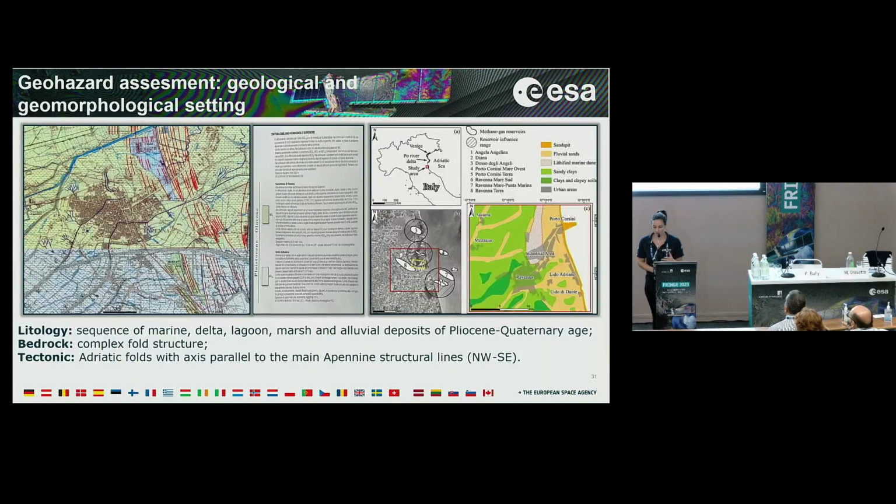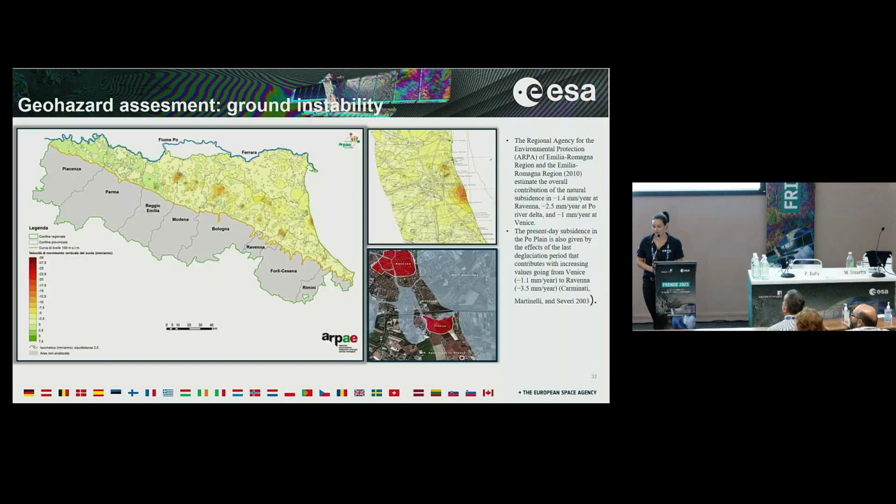From a geological point of view, we are in the region of Romagna, so in the Po Valley basin, and we can find, from a lithological point of view, a sequence of marine, delta, lagoon, marsh, and alluvial deposits lying on complex fault structures. And this geological setting is the cause of the natural subsidence that affects this area by the compaction of deposits rich in clay or sand.